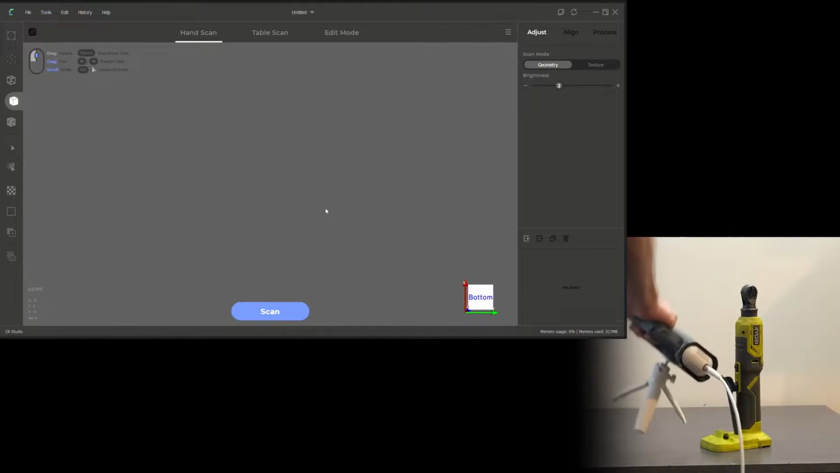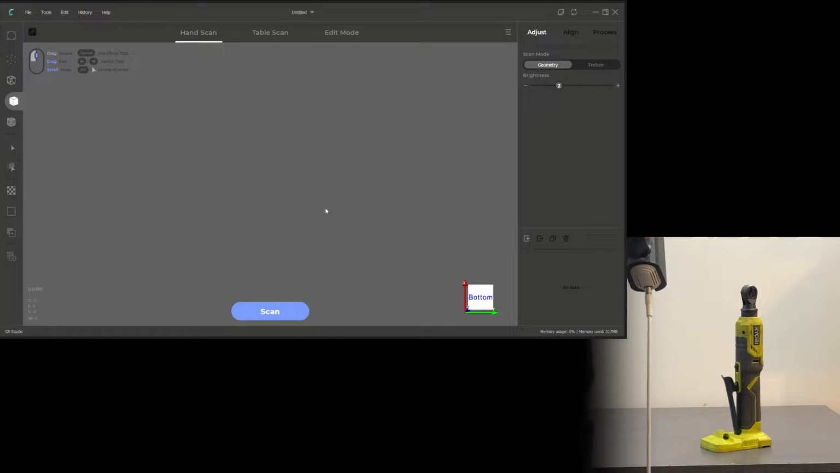I'm putting it quite close to the edge of the desk to allow scanning from lower angles to make sure that I can capture all of the geometry. Make sure you're in geometry mode, pick a brightness. As I mentioned last time, you want to avoid any red in the top right preview window.